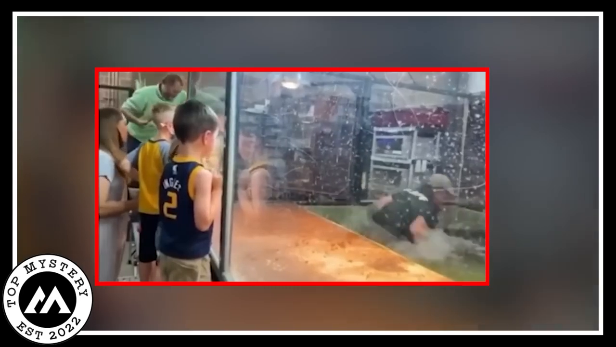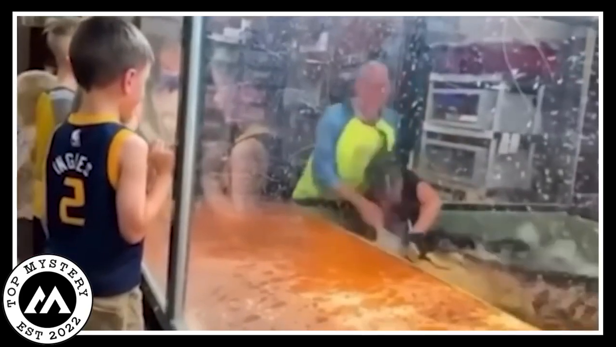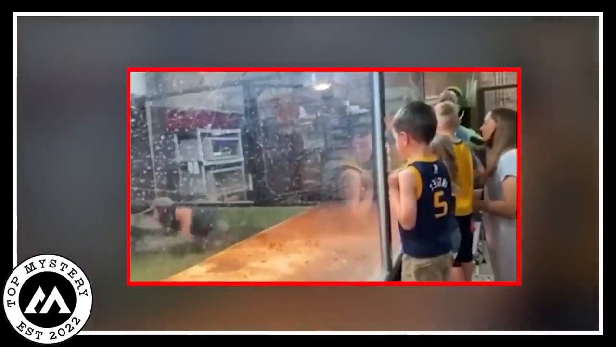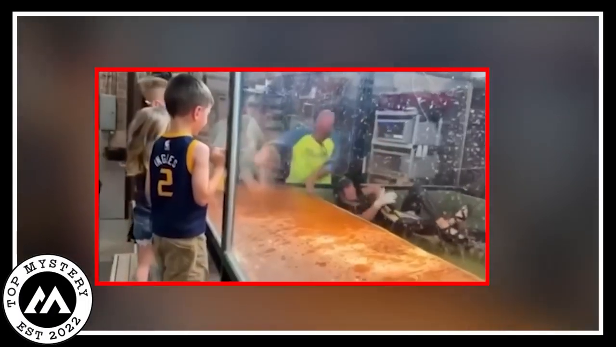This scene makes everyone anxious. The alligator caught the hand of the man very tightly. It was not leaving him. The man was trying to escape from the alligator's sharp teeth, but it was not letting go. The man was in severe fear.